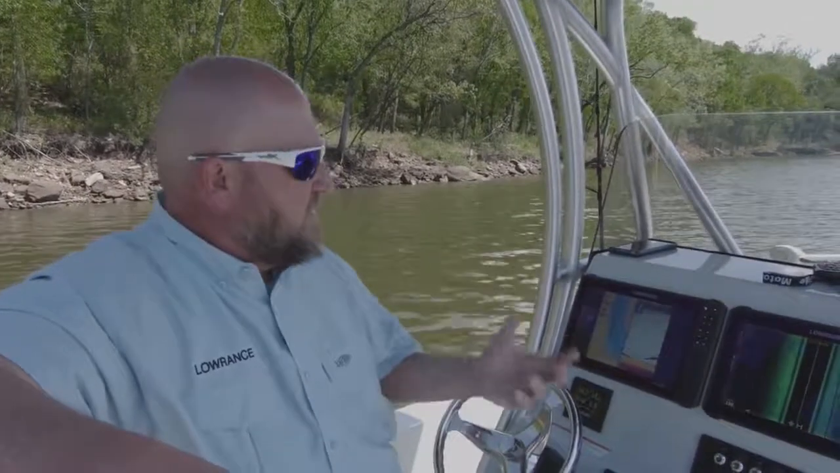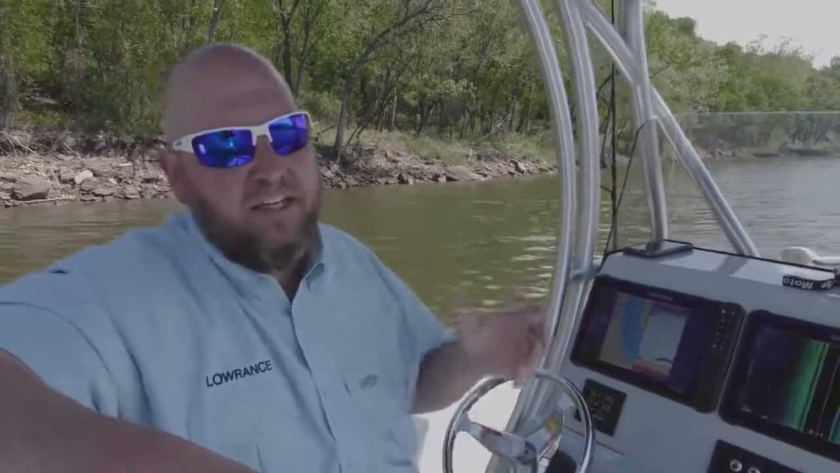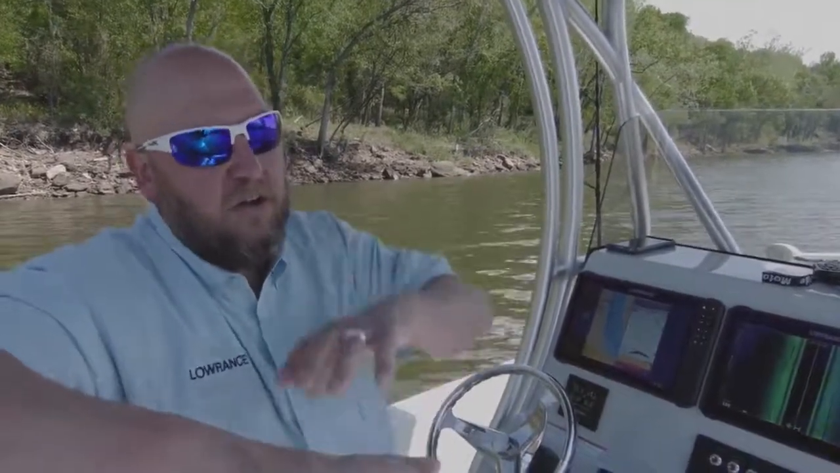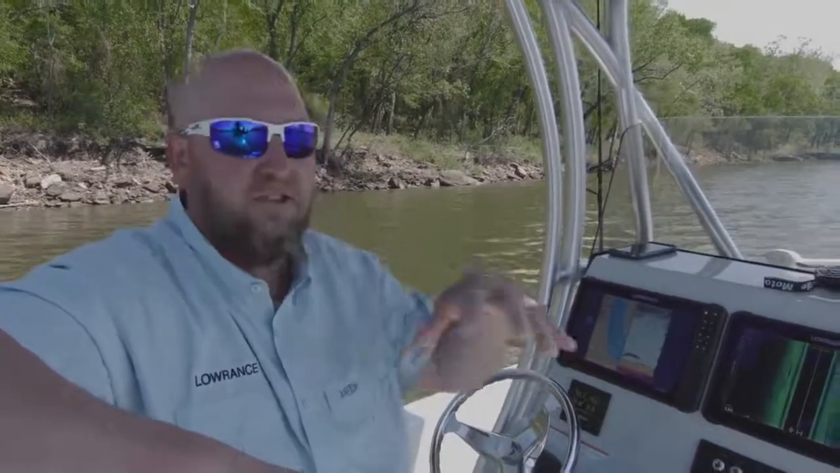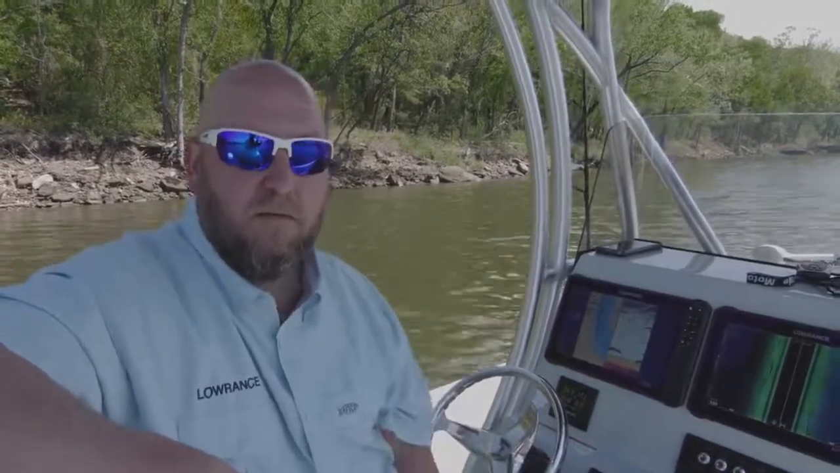Not only that, but it has amazing resolution and clarity. The way we've set up our bars in it and the way the crystals work, it just gives you this unbelievable picture. And not only that, it gives you the ability to turn it into 3D mode, which lays all the data that it's gathering on a 3D palette, kind of like the 3D games some of you guys have played in the past on computers. And it gives you a 3D look of what's going on under your boat in the water.